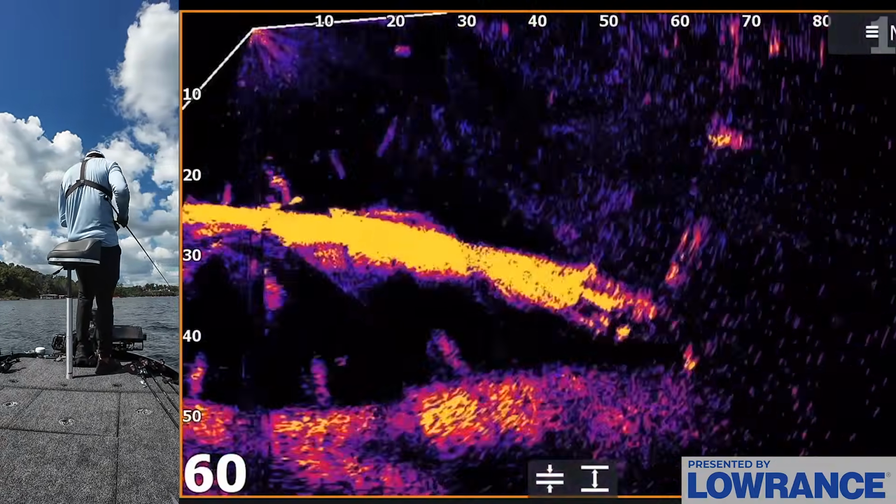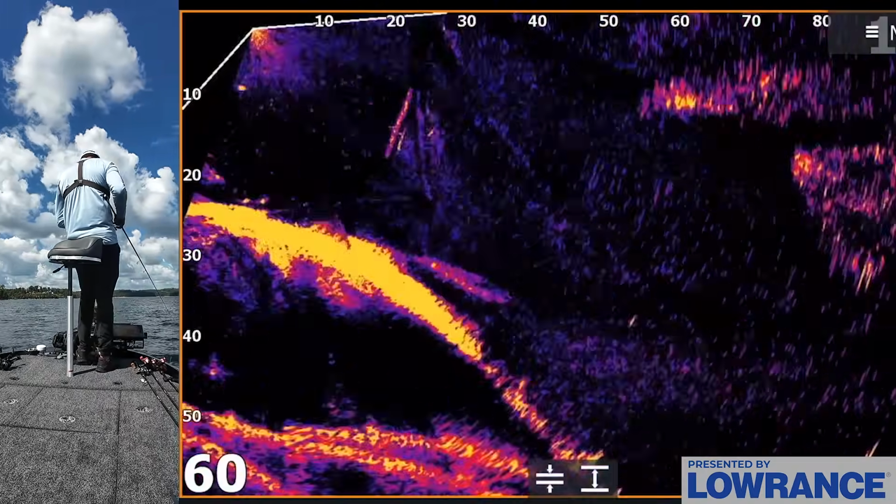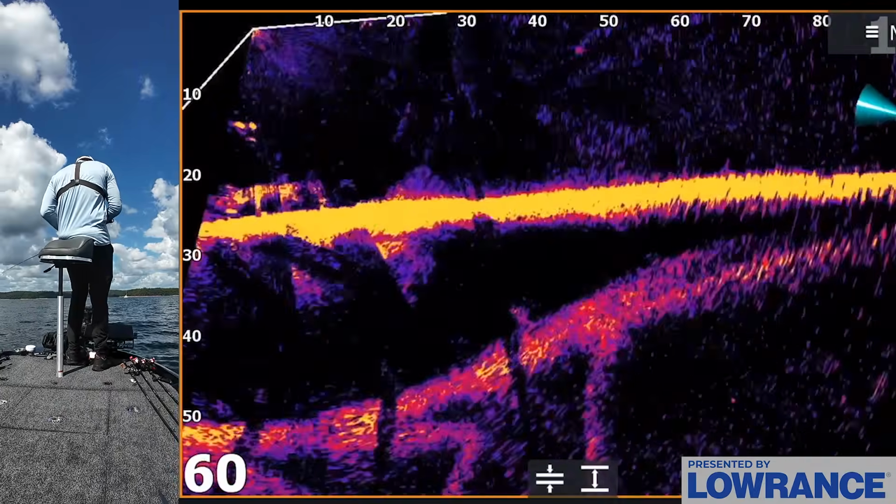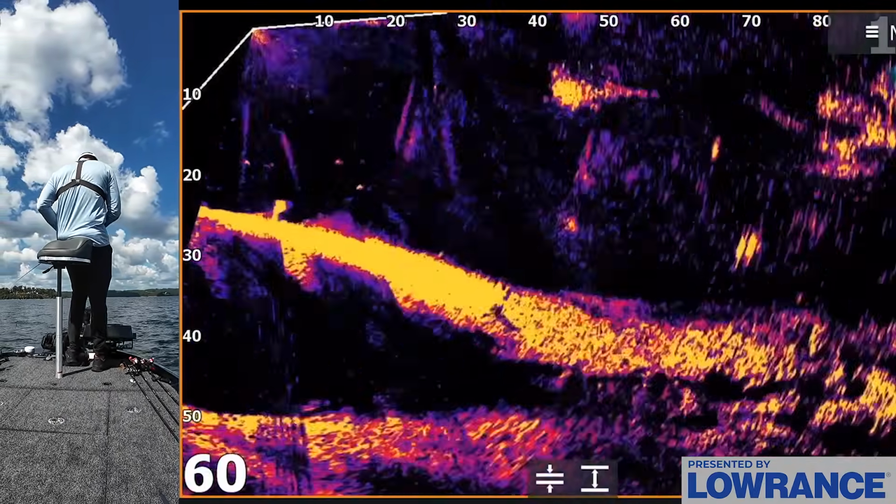This is what a lot of guys get caught up fishing with forward facing. And then I'm over here targeting specifically the big fish that are off the bottom. And it's just a lot better strategy. I'll keep looking around here, see if there's any more fish off this drop. I'm probably just gonna get rolling here and try something different.